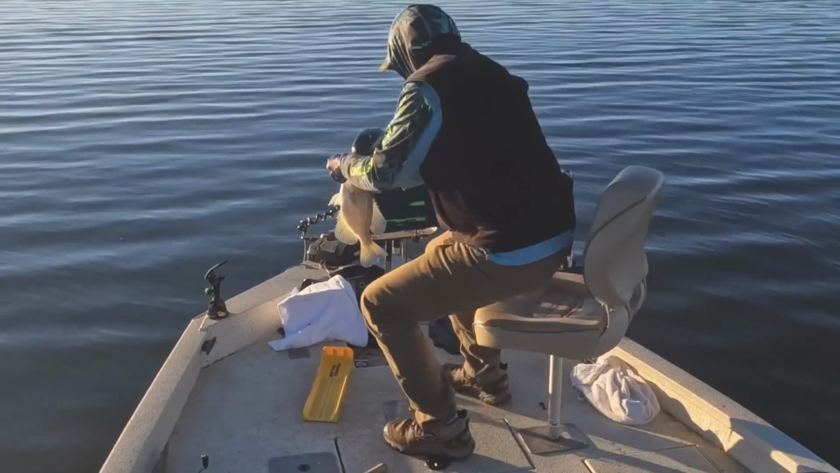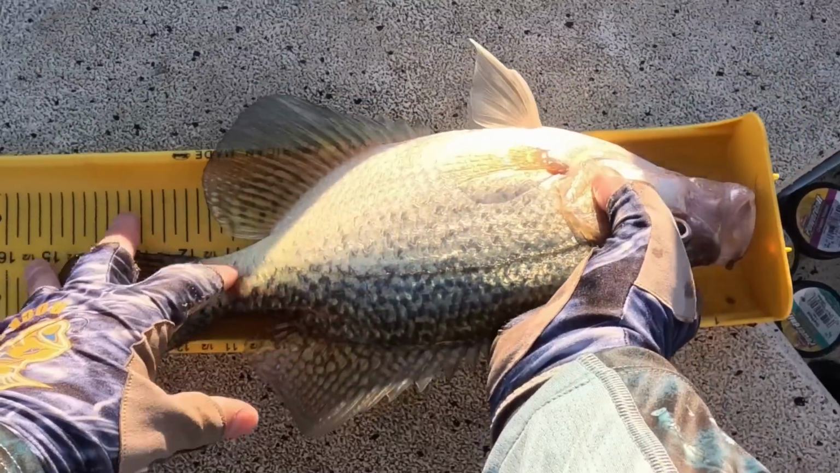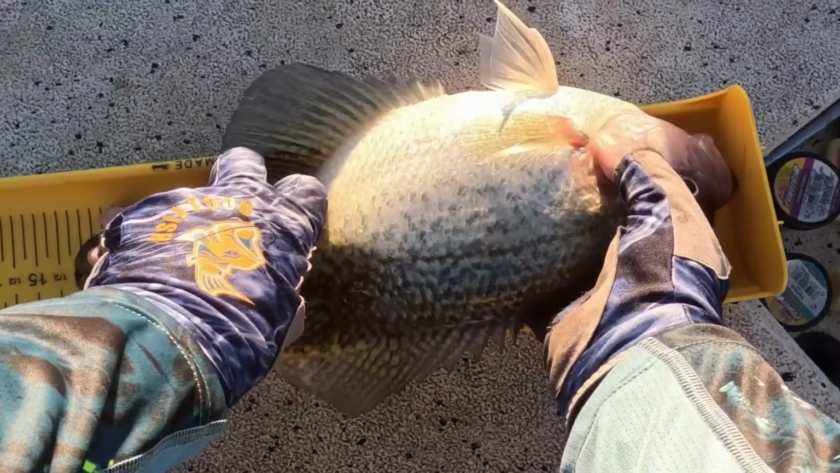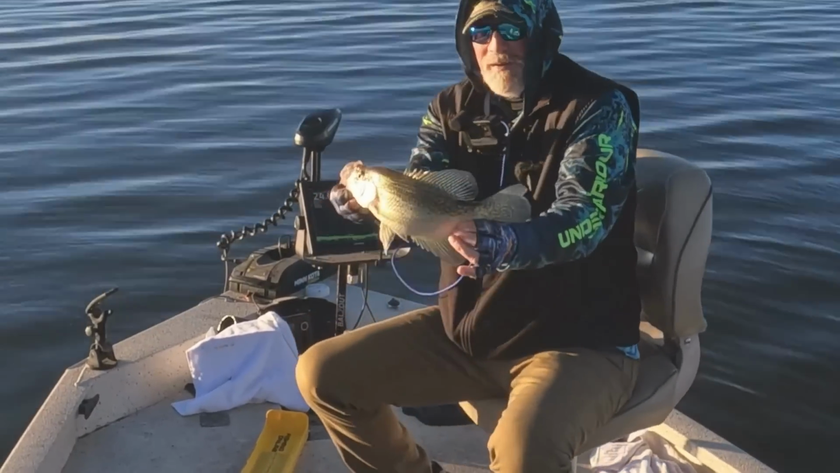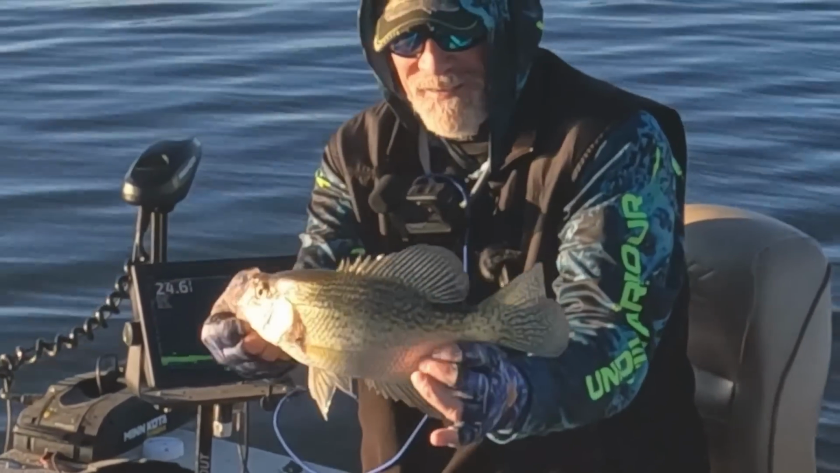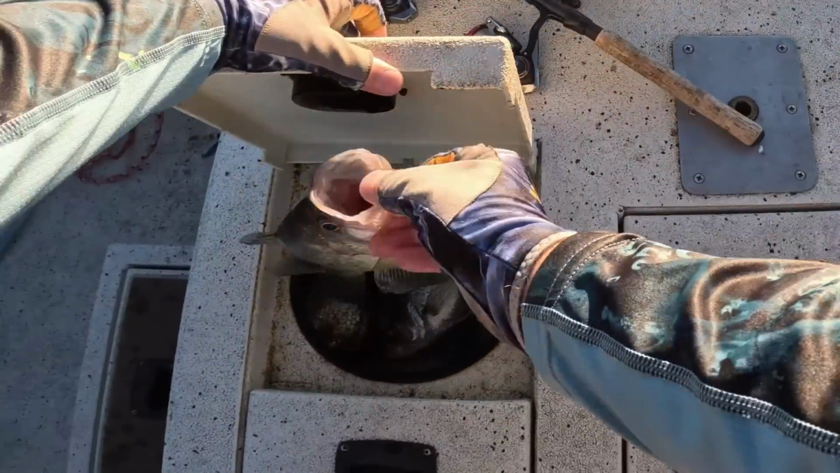The surface temperature was about 52 degrees, so I don't know what was up with it. Now that was hilarious. Gosh. 14-inch black crappie. Oh my goodness. Good night. He didn't know what happened to him. Could have got away, little man.